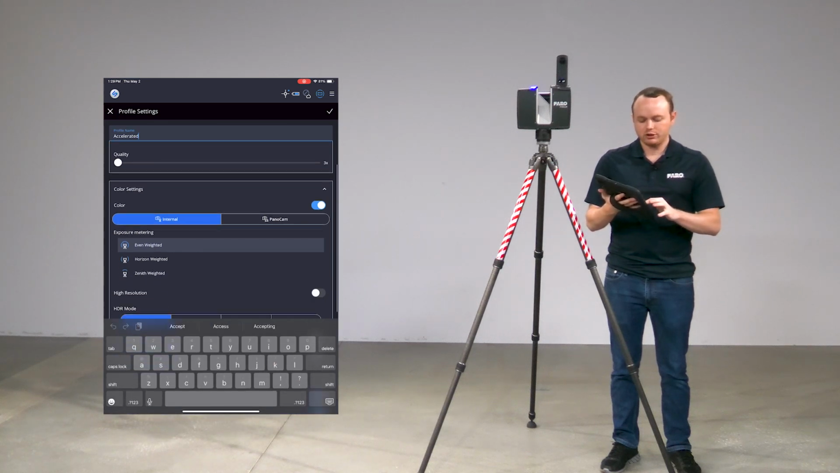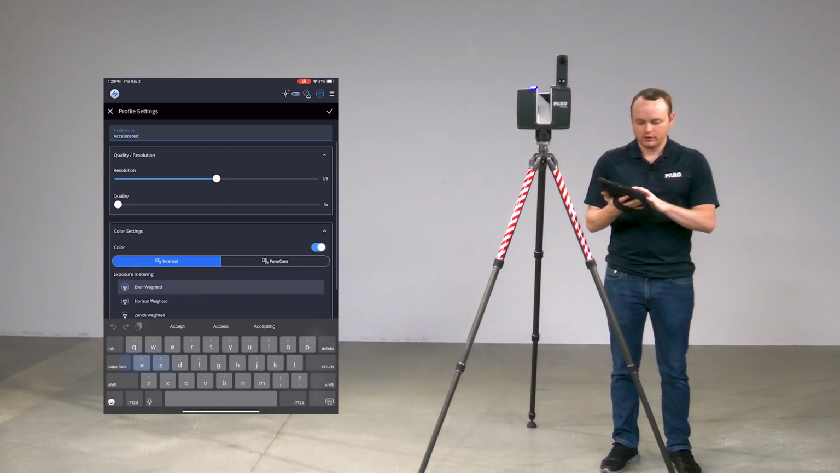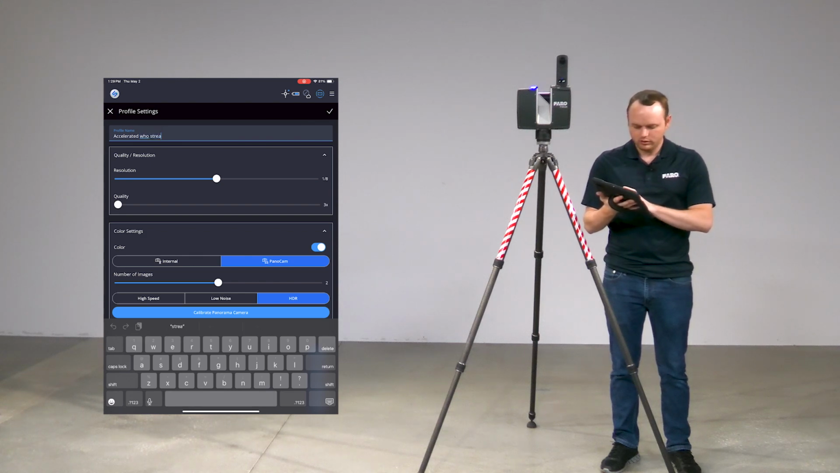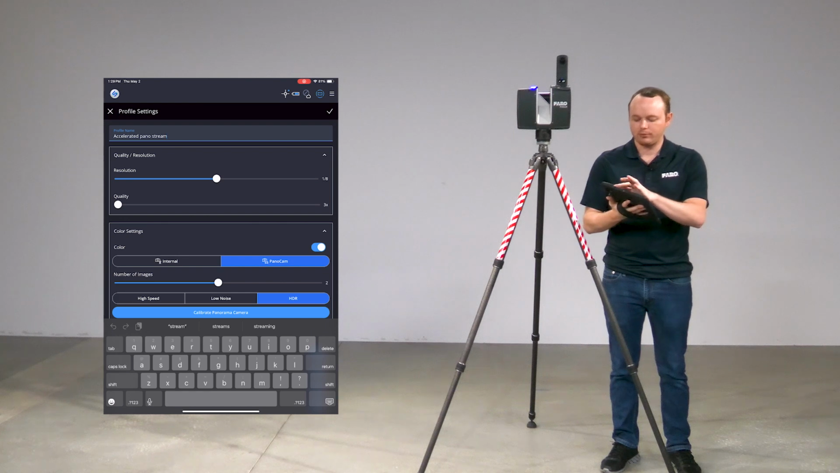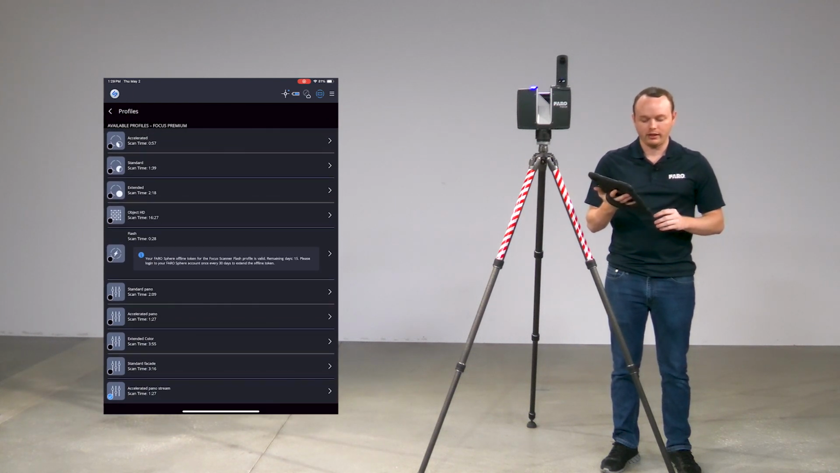So all of these settings should be familiar to you if you've already done them before. For me, I'm going to select the PanoCam option, HDR, and I am just going to say accelerated, pano, stream. Now that I've set my settings that I want, I hit the check mark in the top right corner. That is going to allow me to have that profile at the ready now.